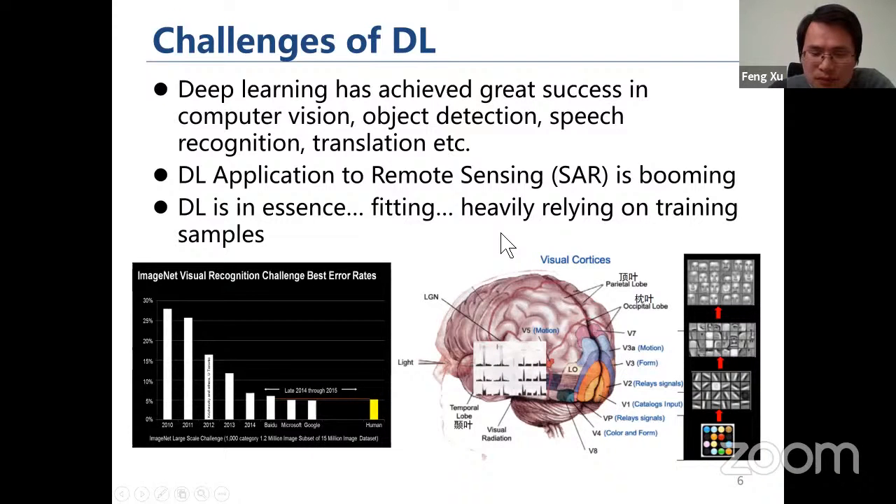So that essentially relies very heavily on the training examples, and this is one of the limitations when we try to apply deep learning to SAR images.